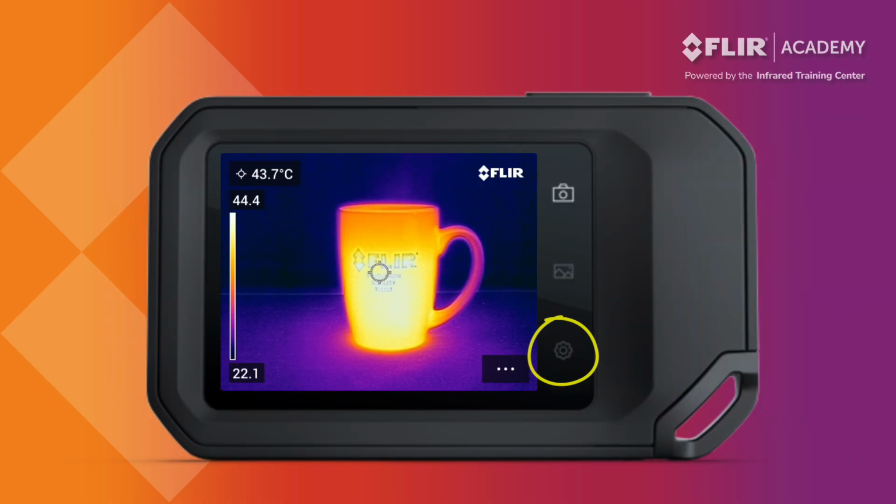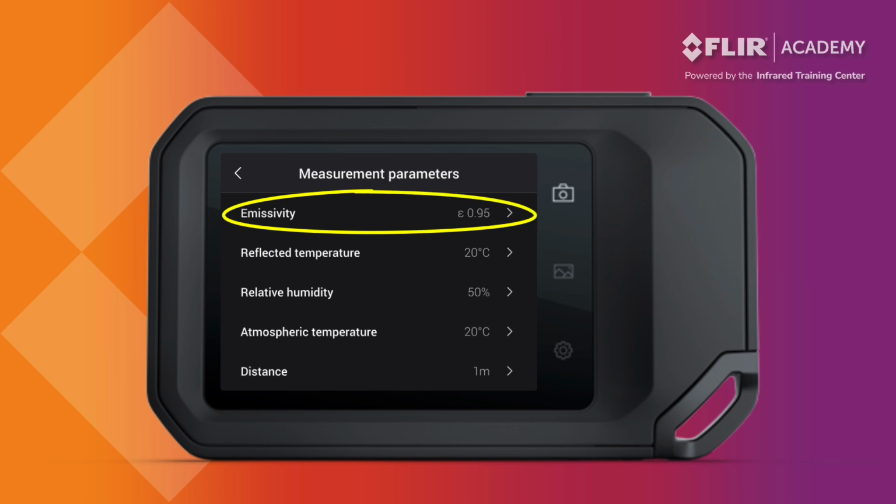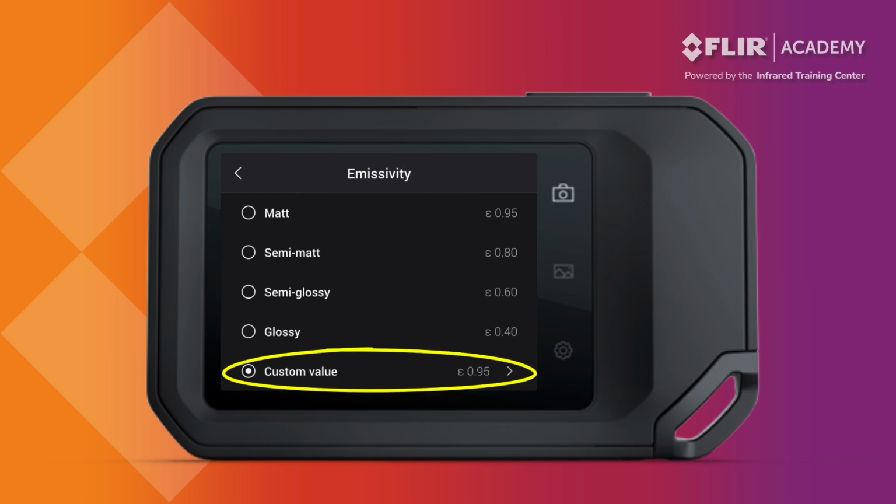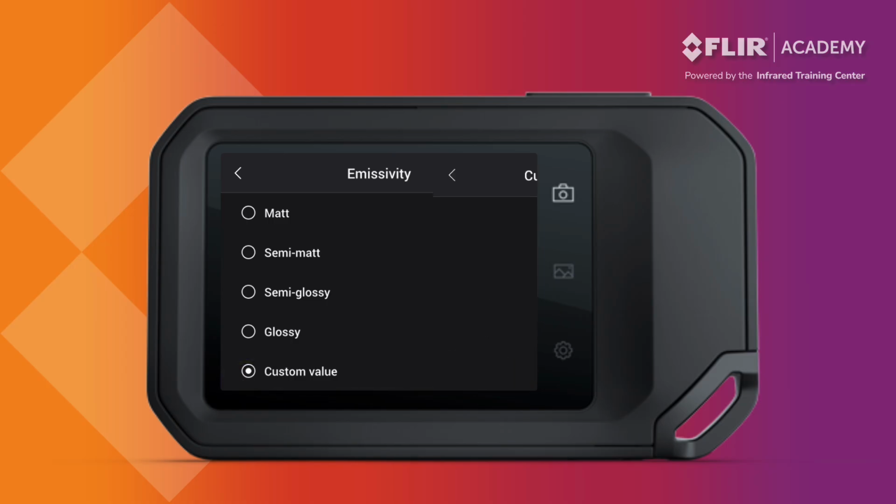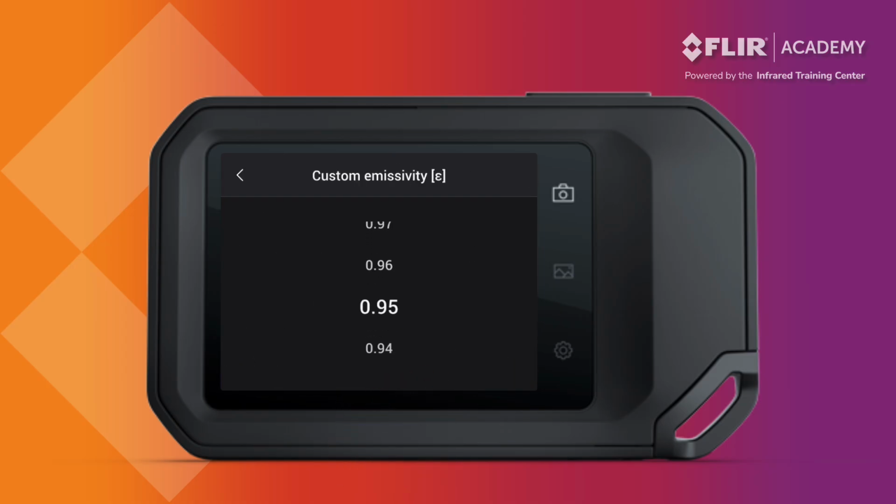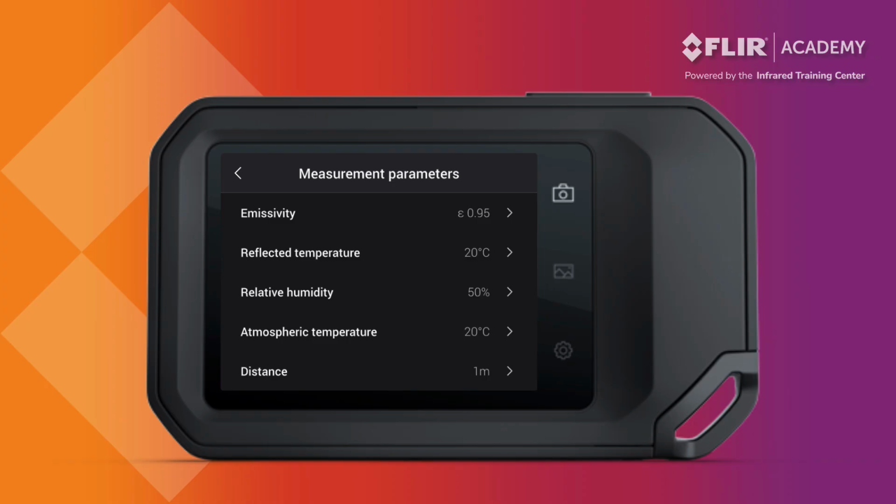Navigate to the Settings menu and select Measurement Parameters. Tap Emissivity to change this parameter. Use a custom value and select the number by swiping up and down until you've reached the desired emissivity. Press the back arrow to return to the previous screen where you can adjust the remaining fields. Once finished, press the Live View button to return to a live thermal image.